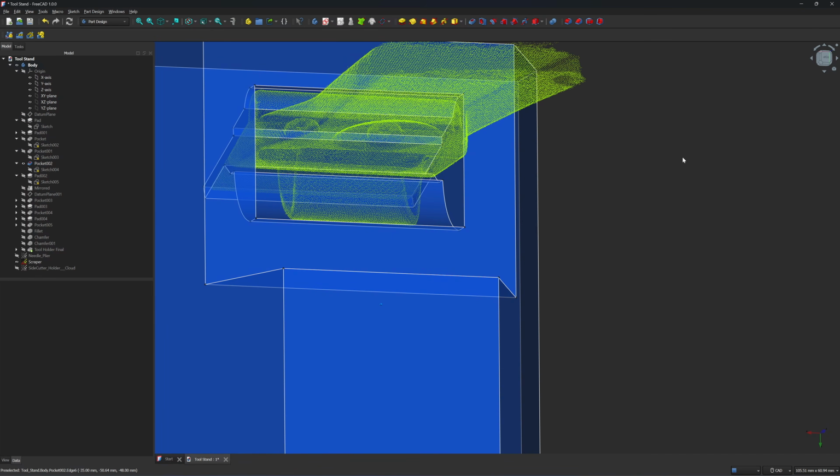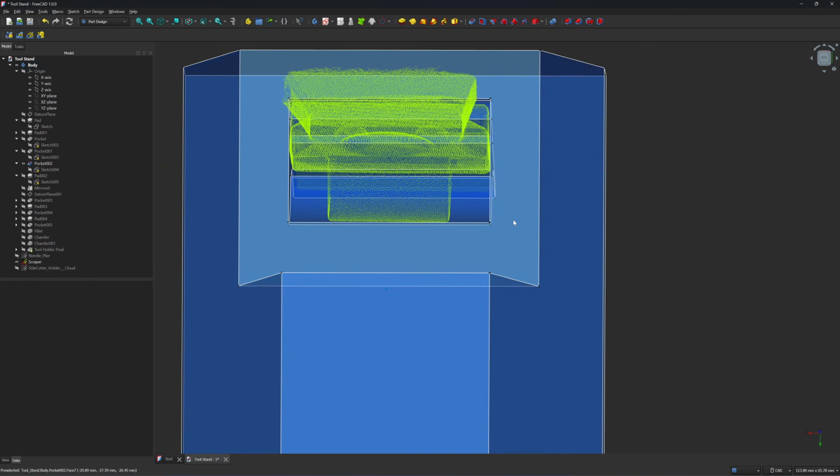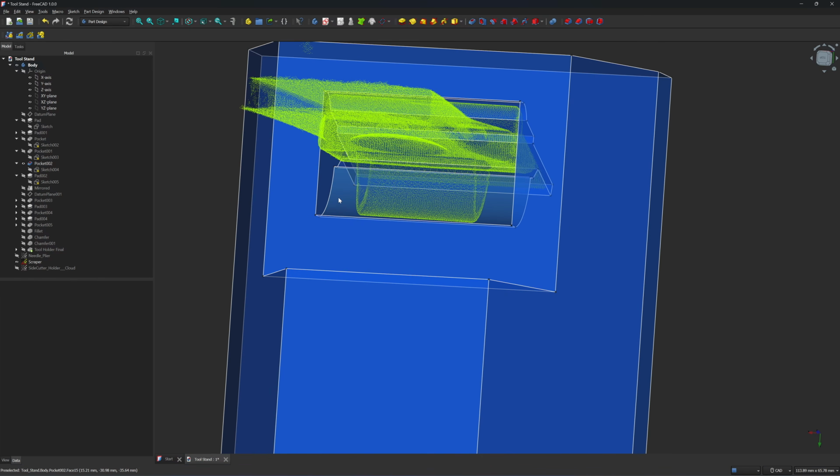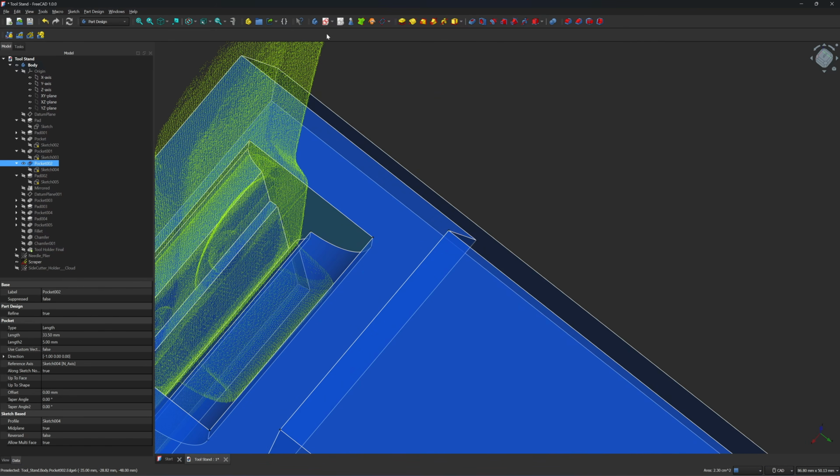If you look from the top, you are going to see a space here between this wall and the scraper. So I'm going to fill this void with the pad command, and I'm going to mirror it to the other side as well. So I will draw just one side. I will click on this plane and create a sketch here.